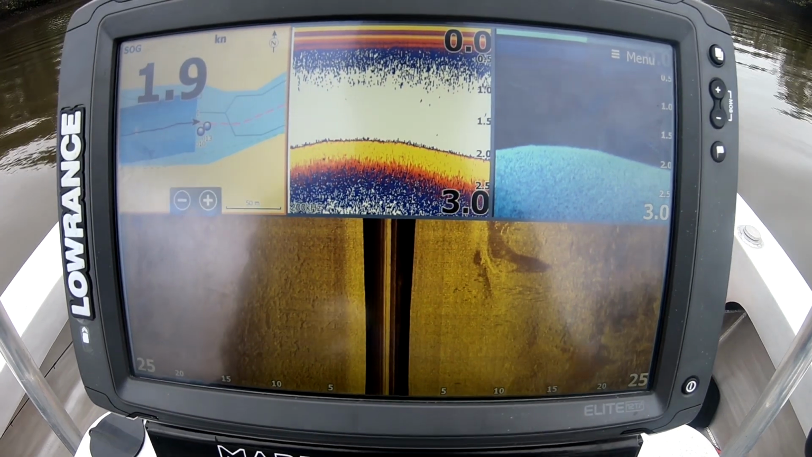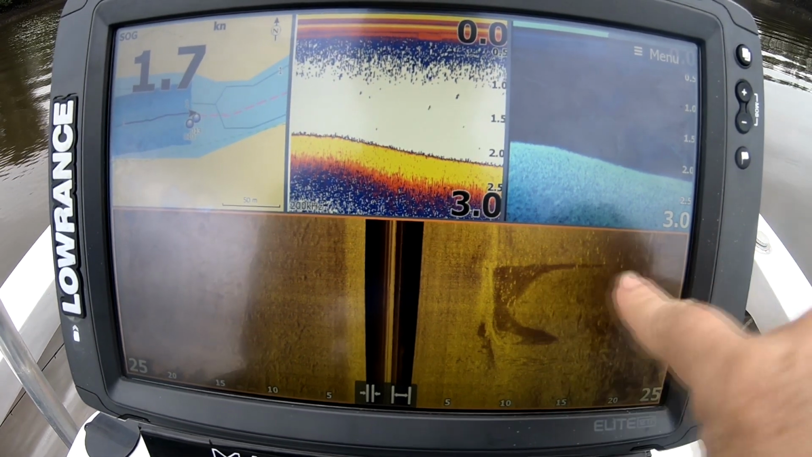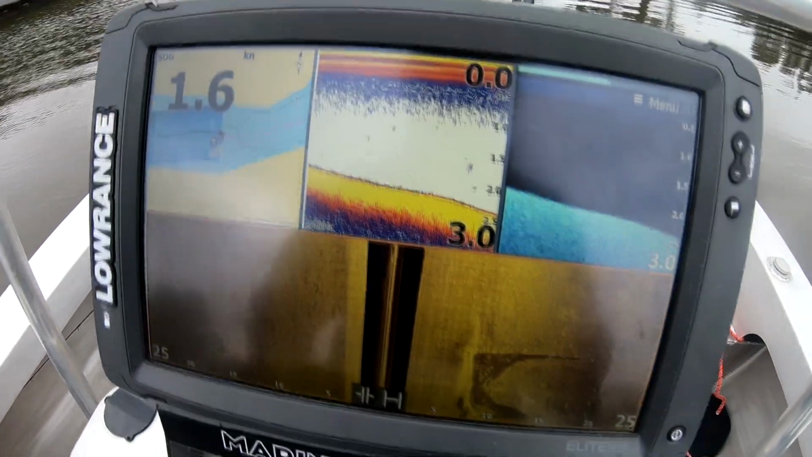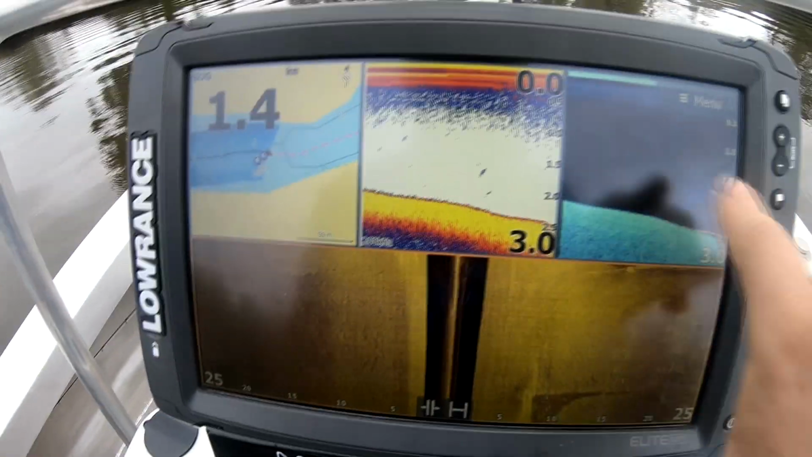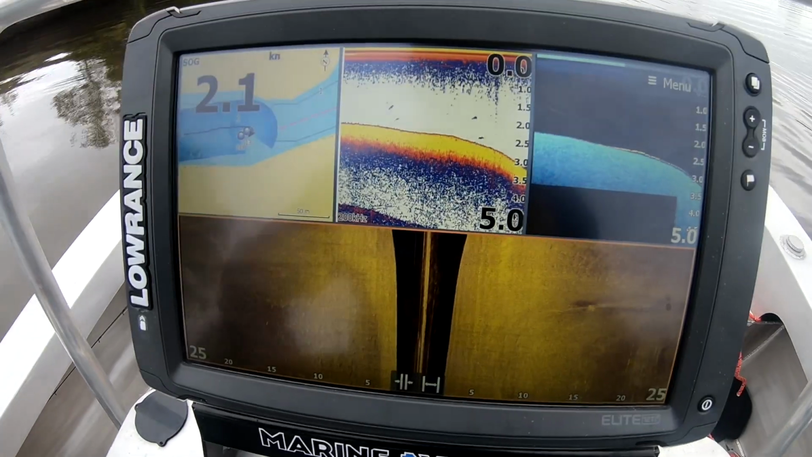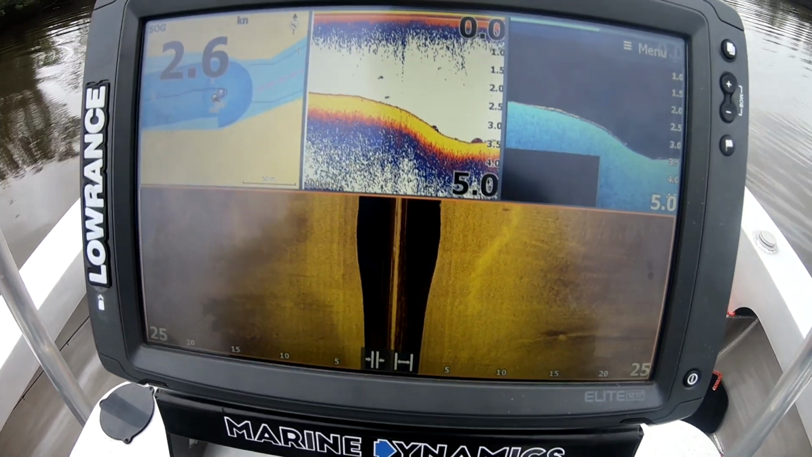And just coming up now a little bit here on the right hand side, so you can see this whole tree, it's fallen down, and you can actually see the shadow from that tree. So what we'll do, we'll circle back around, I'll get back on top of it, and we'll get it up on the down imaging here. So here we go, we'll come back up over top of it in a second.